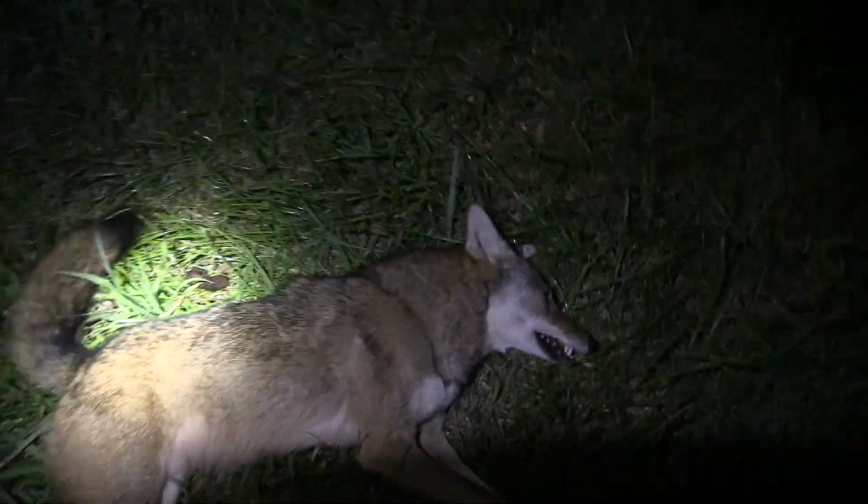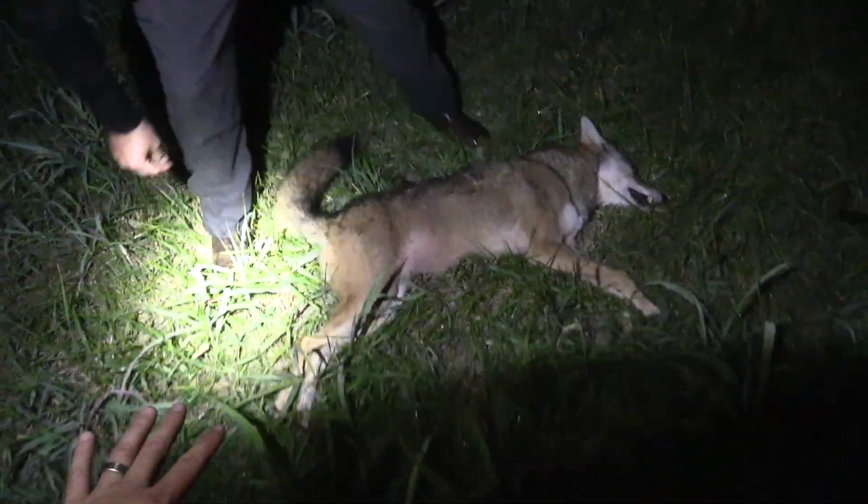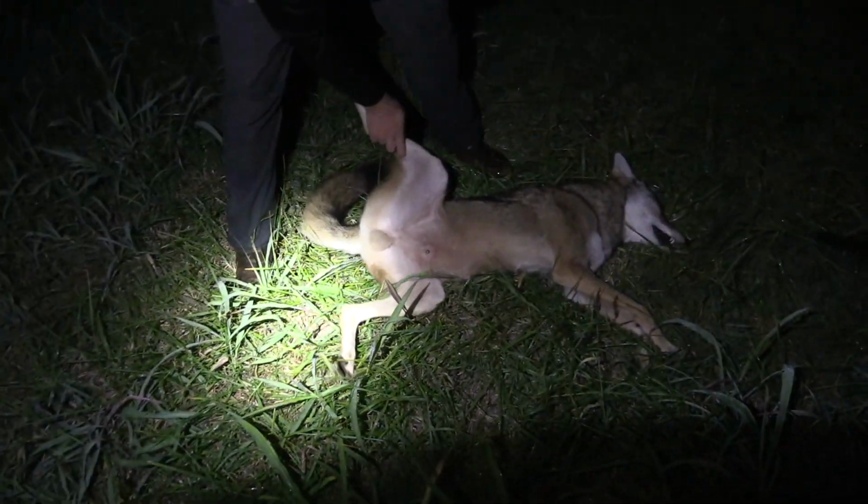That's a big son. Yeah, it is. Hey, he's a male, just like I said. What's he scored? He's a 125, 130. Have you checked it? Yeah, he's a male. Because I was telling everybody my prediction as to why those other dogs wouldn't come.